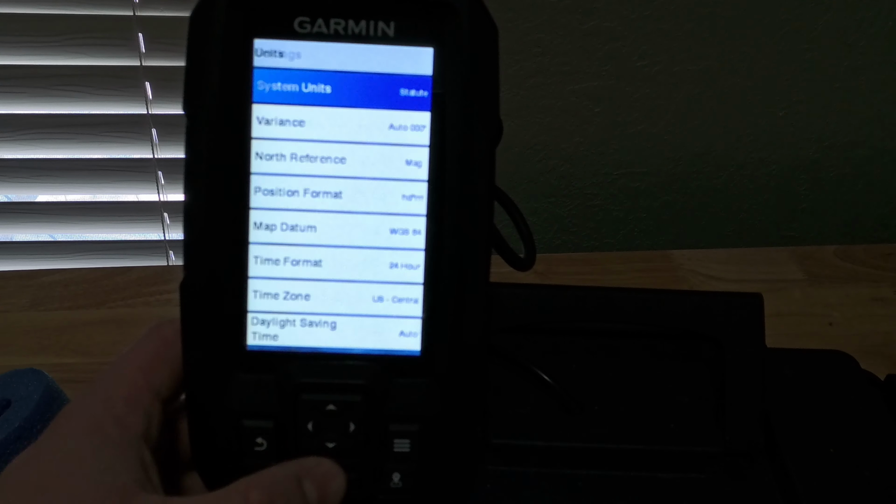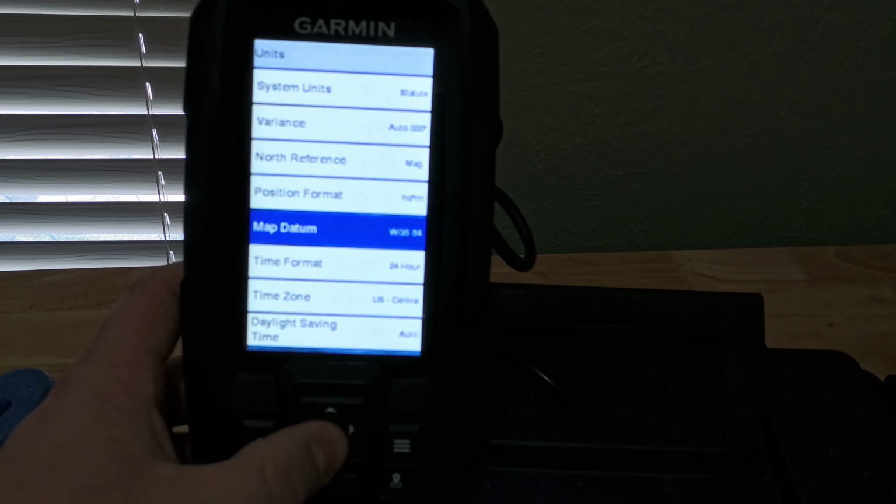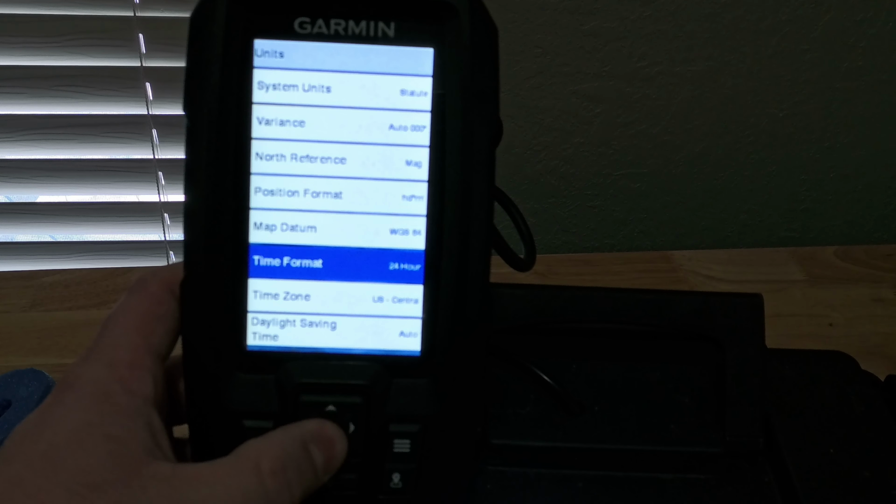Also in the settings, you can change your units. I'm not gonna mess around with this because I don't want to mess anything up. But it comes just kind of your general US units in here. So the only thing I think I really had to change in here was I like a 24-hour time format. So I changed that. And also my time zone, I'm in the Central Time Zone. So you can change that. It will also adjust it for daylight savings, things like that. Lastly, it's your navigation settings.